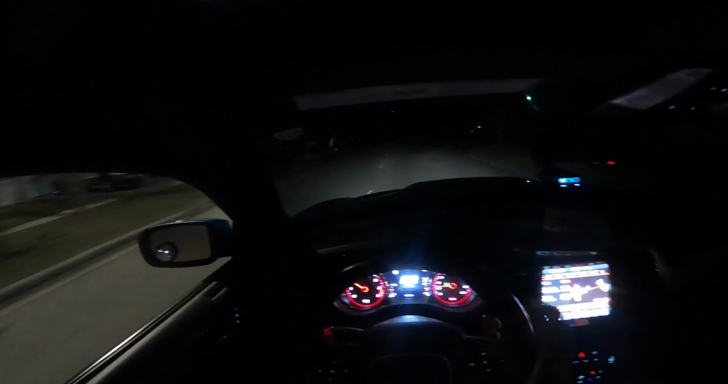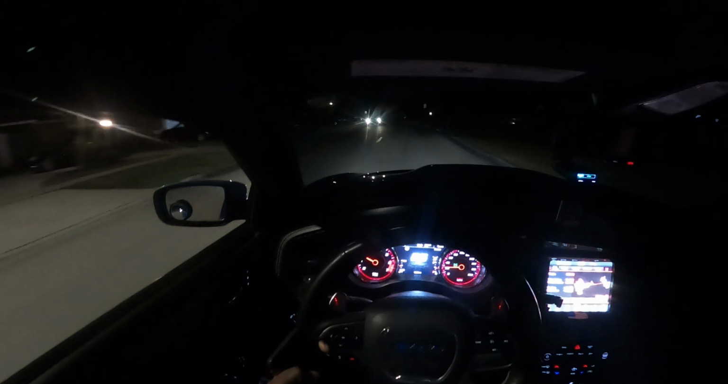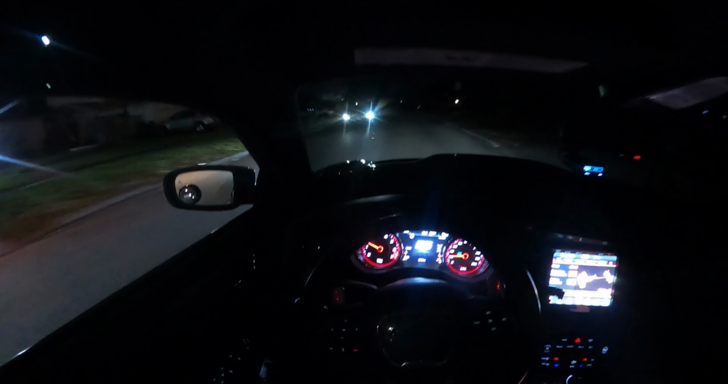I know you guys enjoy these POVs, and I don't have a car. Well, I have a car, but it's not working. So I'm gonna just make some random POVs for you guys, man. I had the SRT Hellcat Durango yesterday. I'm gonna put on my Android also. And now I have the Charger.